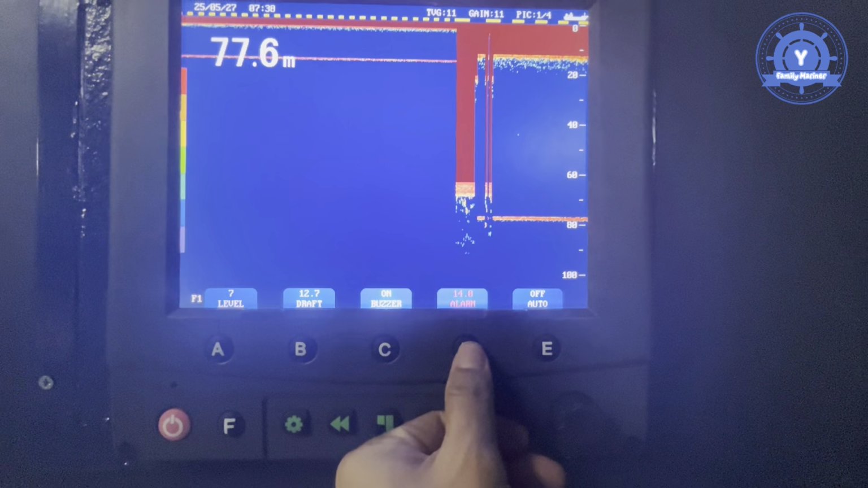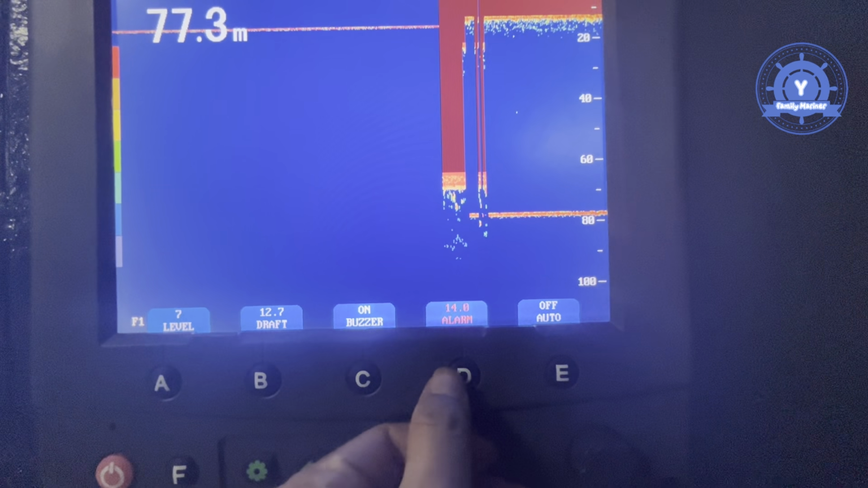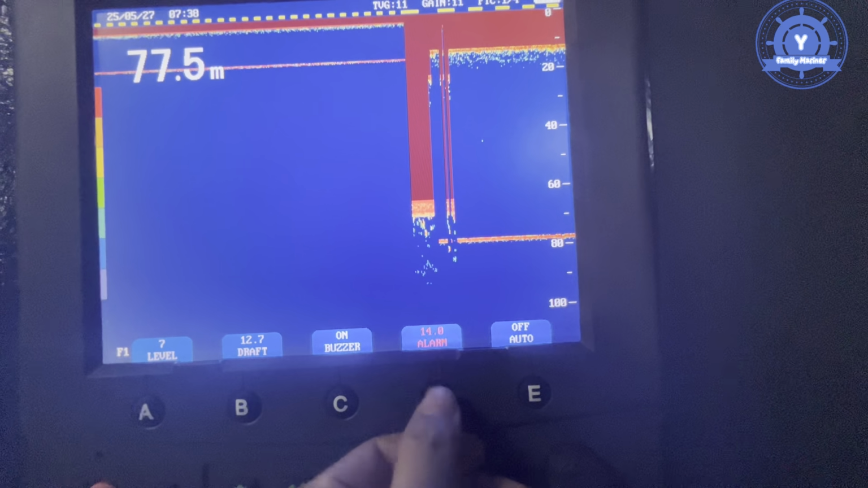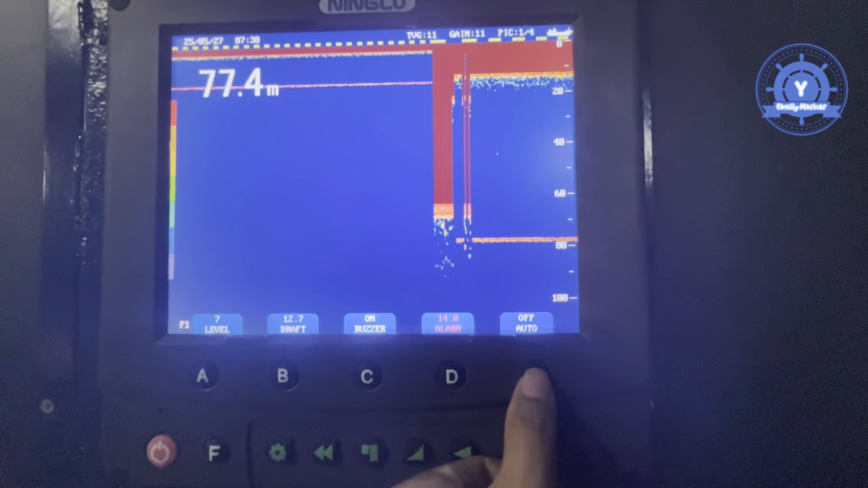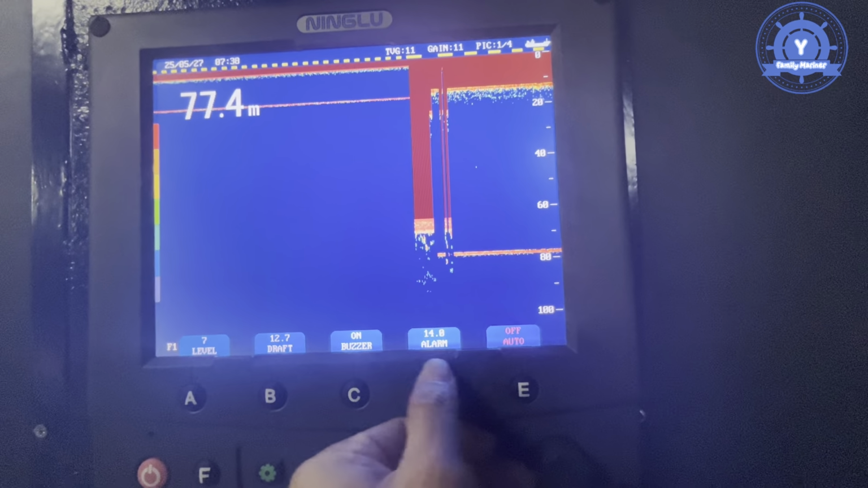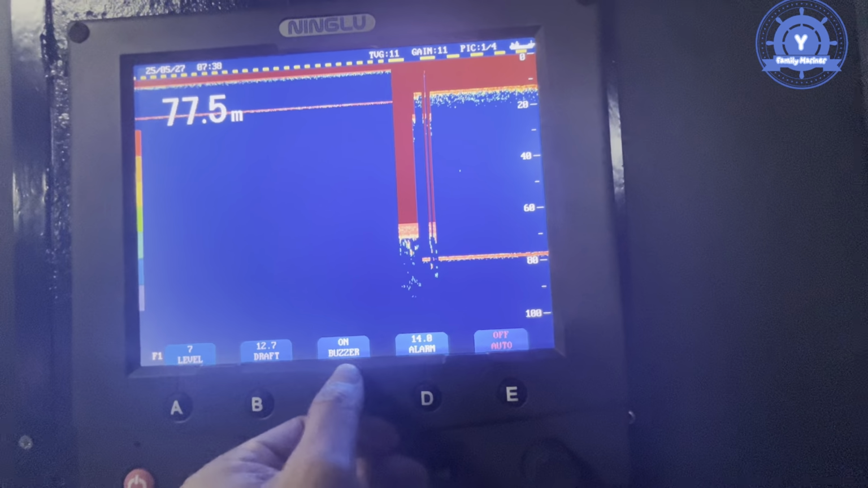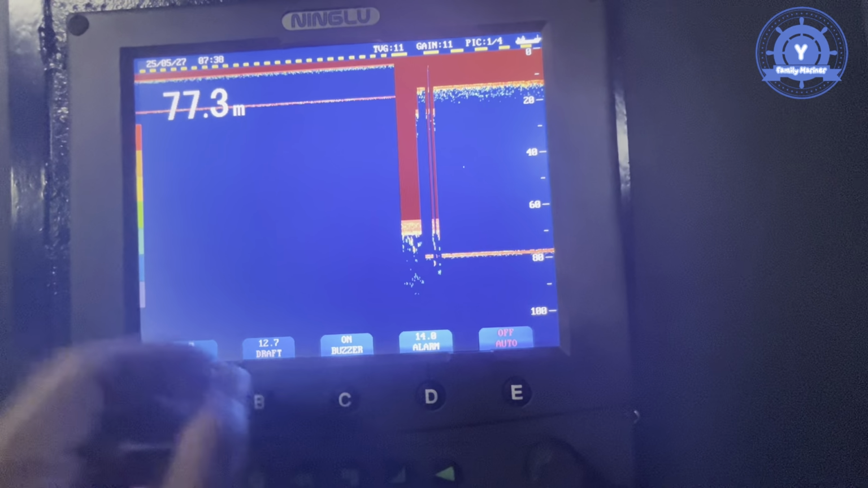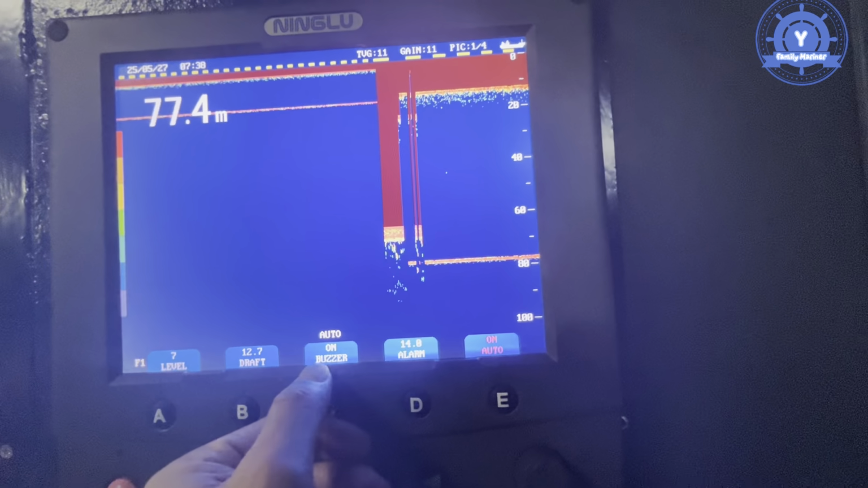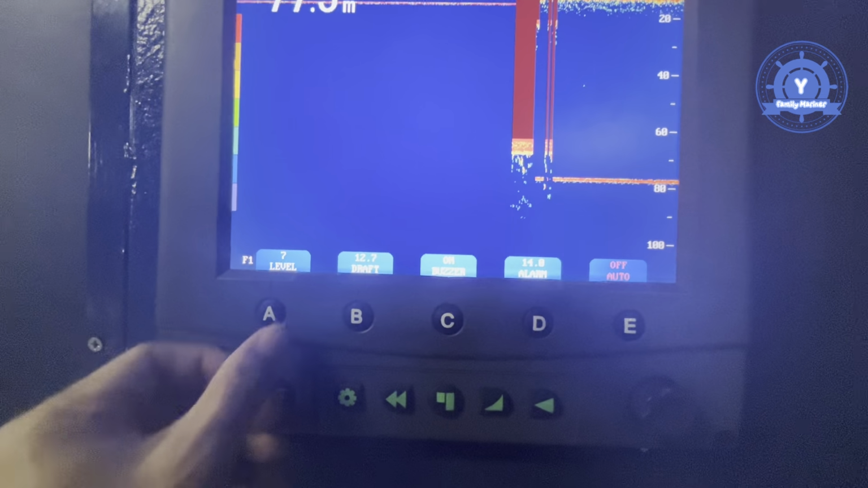The other one, D, is for alarm. Now our maximum draft is 12.7, and then I can choose plus 1 meter, so 30.7. So a little back mode, 40 meter. The other one is for auto on/off. This is for auto on, if buzzer on. This is for never. Buzzer on means the alarm is ringing, so the alarm continues ringing. If you go auto off, it is auto on. This is for buzzer on. This is for auto sound off. So that is function 1.